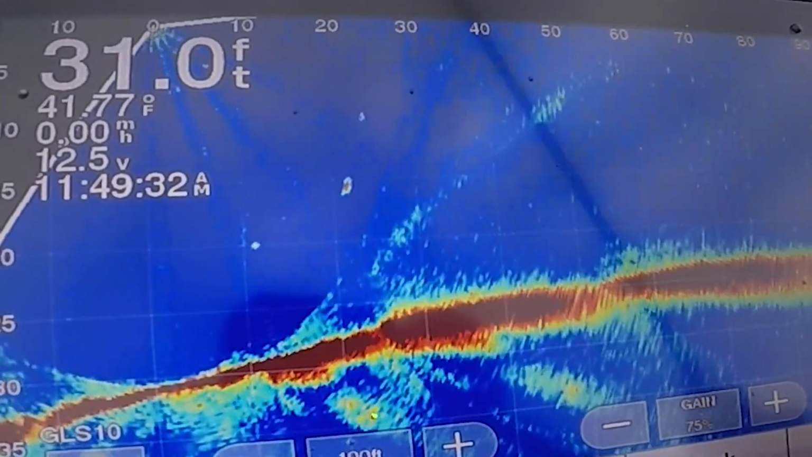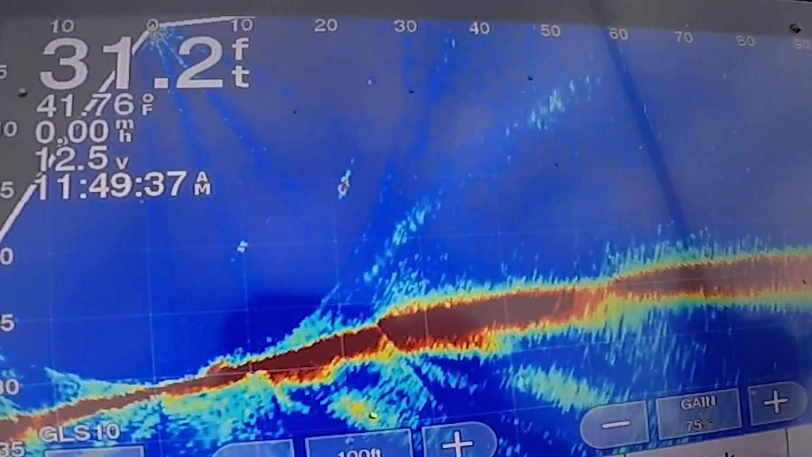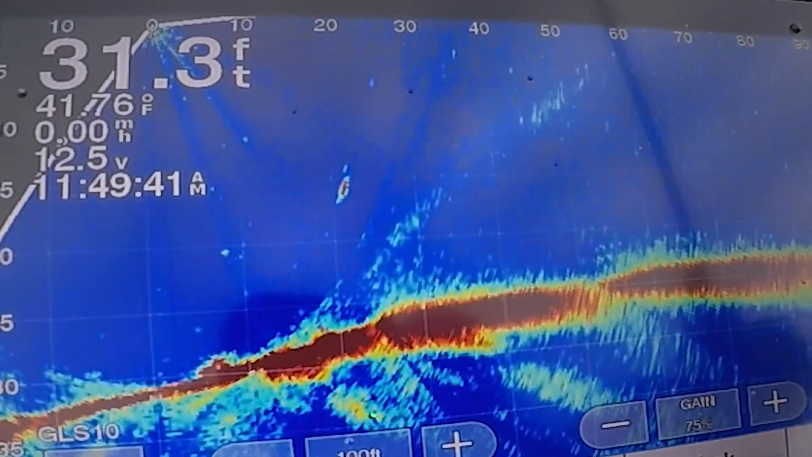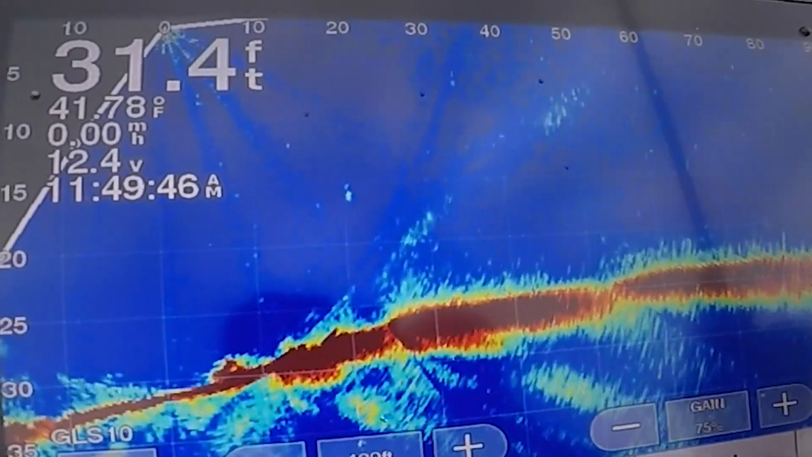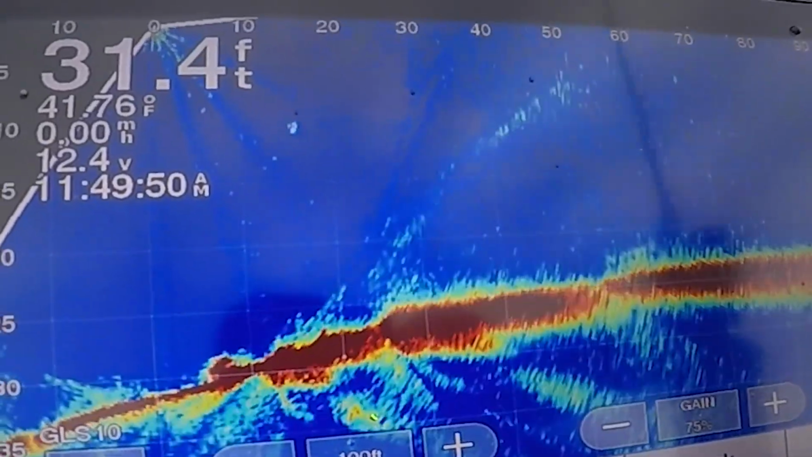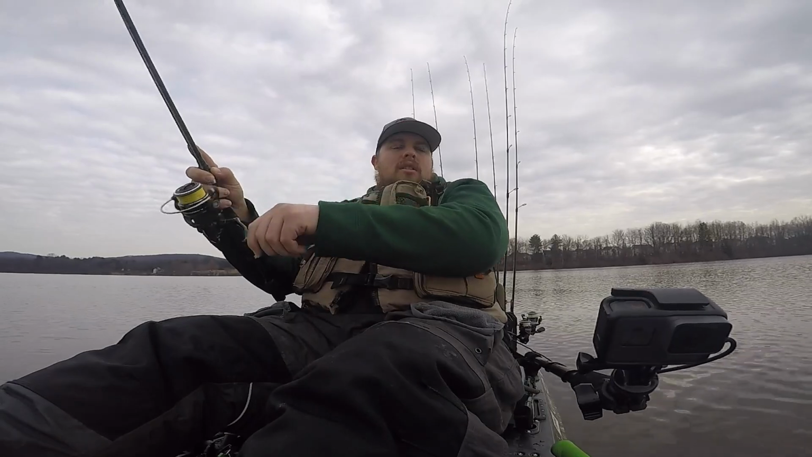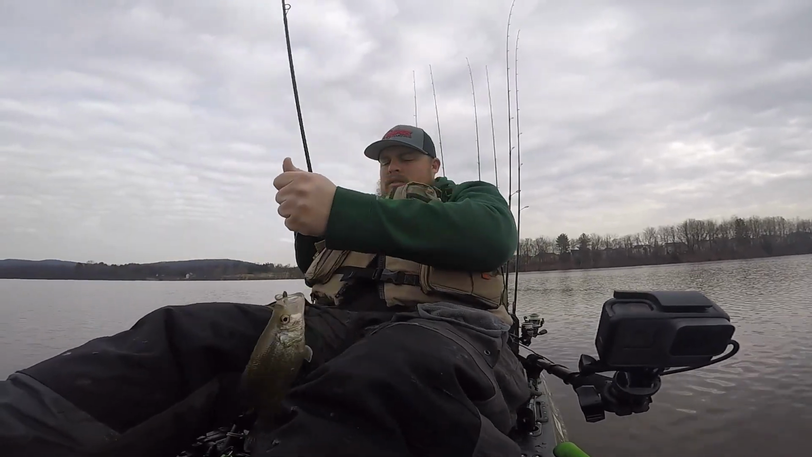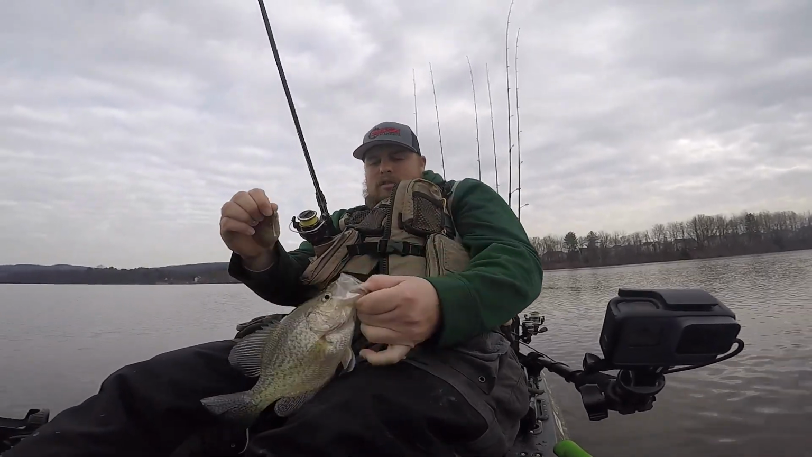Right on his head. I don't think this was the same one. Nope, definitely not the same one. Another decent one, you know, good eater, but not giant.